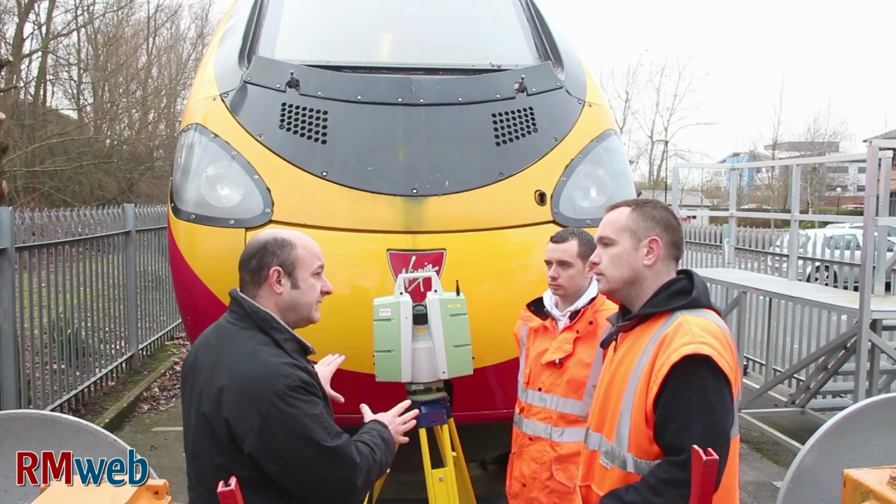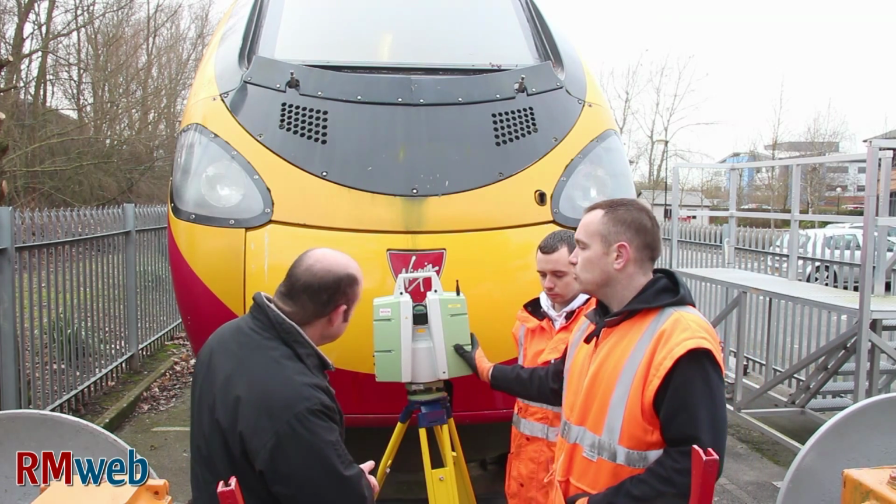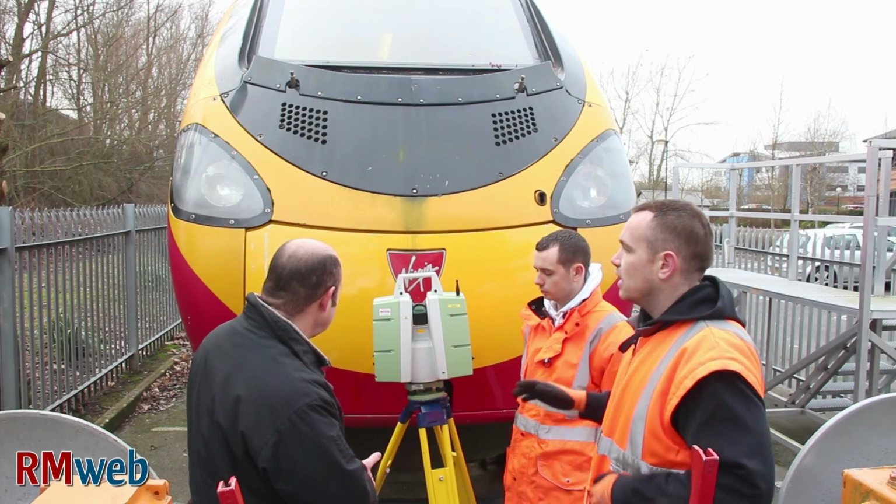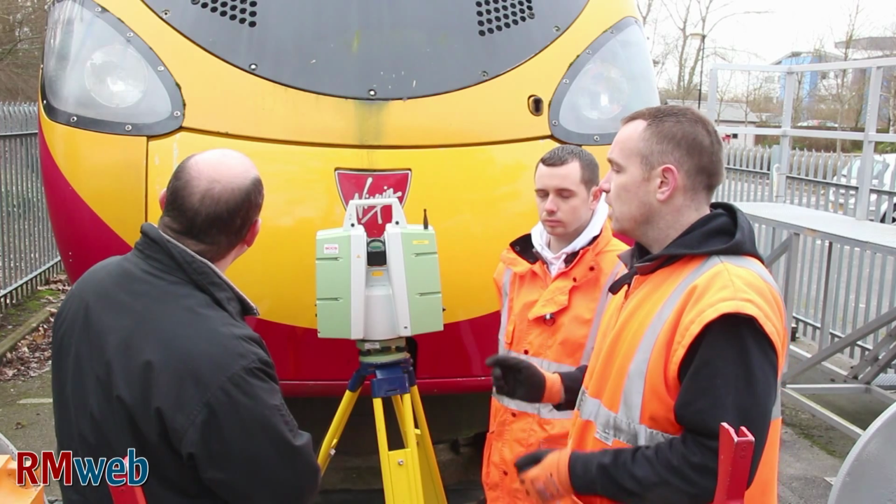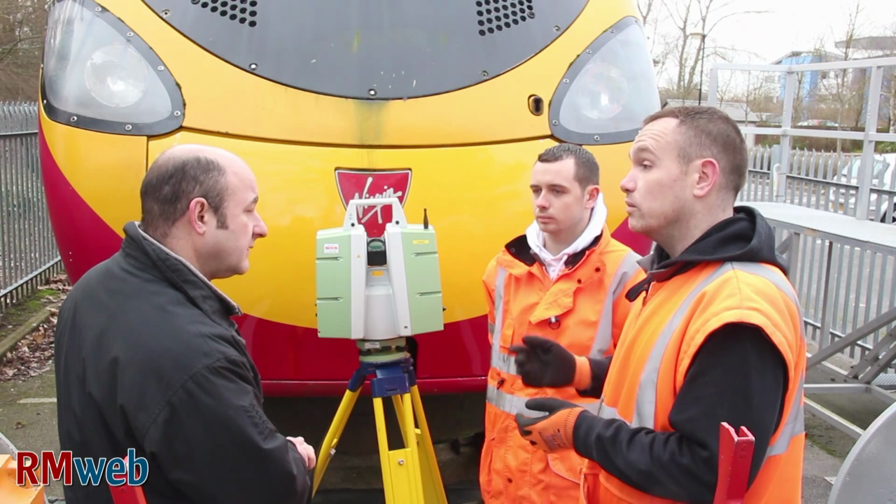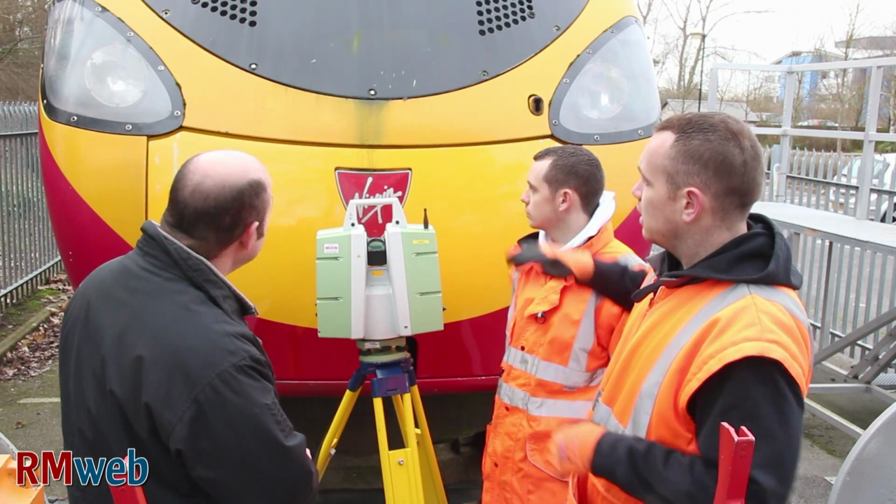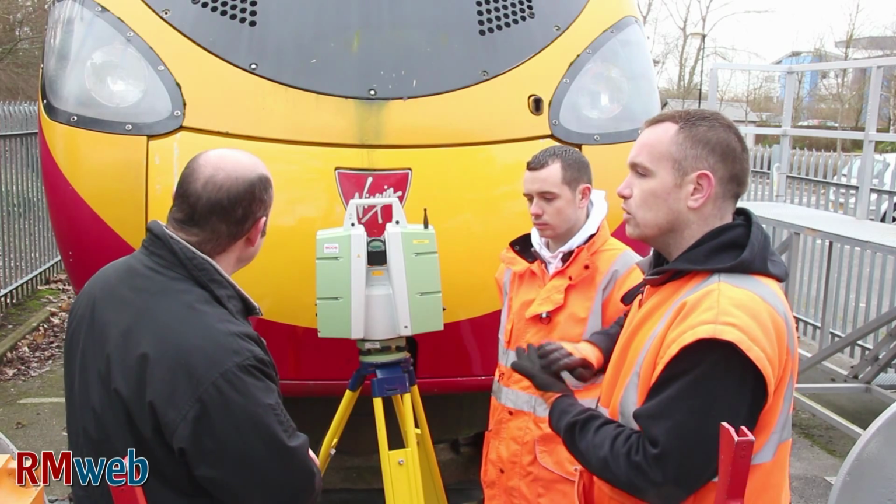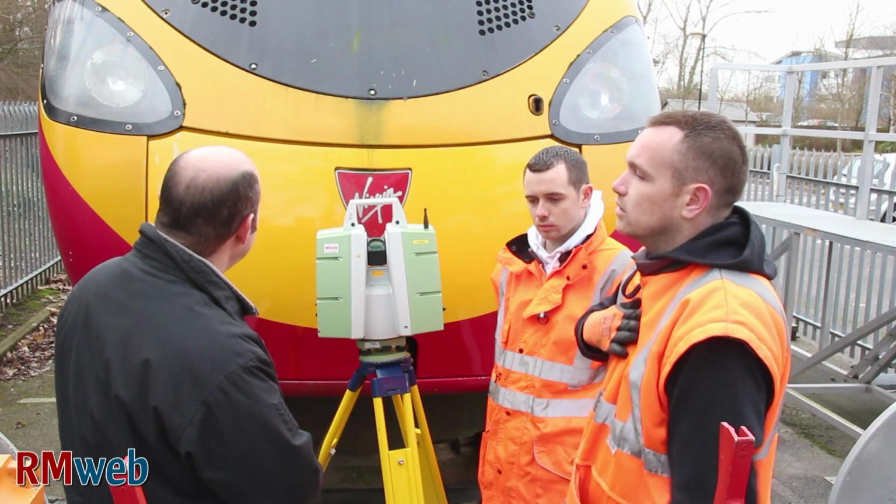And what do you do with all that data? What we do when we get back to the office, we download the data off here, and then each scan has to be registered together, so we get an overall image of the train, for instance, and that's called a point cloud, which is made up of millions and millions of points. And then in the office, we then have to turn that into a 3D model, which then yourselves can use, and that's done by adding surfaces to a best fit over the points, so we get a good fit, especially for curves like this.